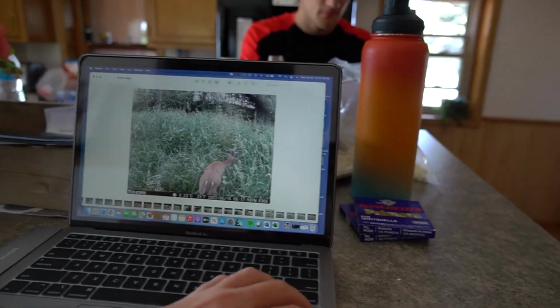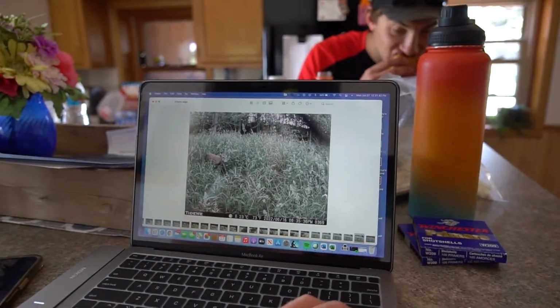Like I said, we had 800 pictures on this camera, so I'm going to keep shuffling through these pictures and see what else we find. Oh, 3 days later, we got another buck. This guy is small, the smallest of the 3 that we have on camera so far. Little spiker dude, just hanging out. Nothing phenomenal, but it is another buck, so that is great.